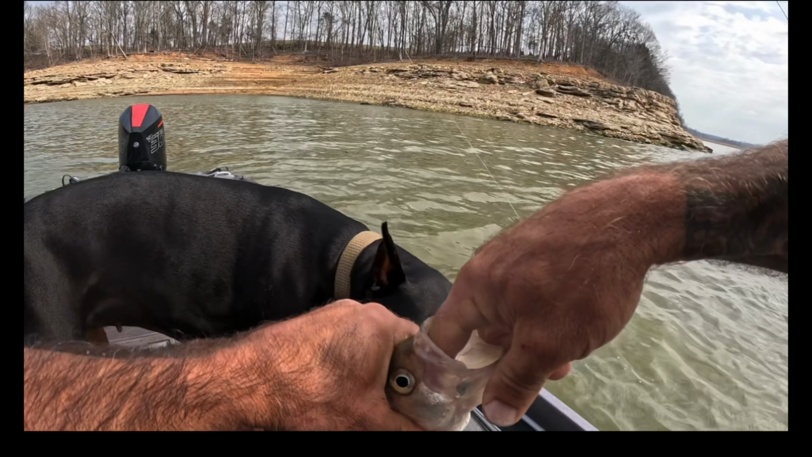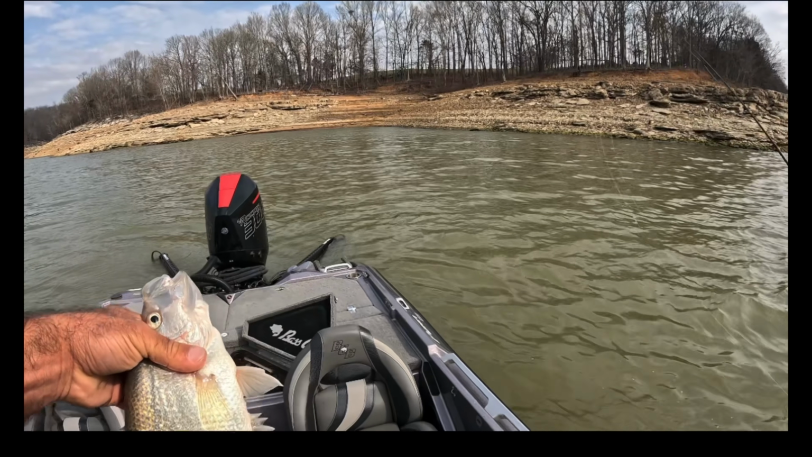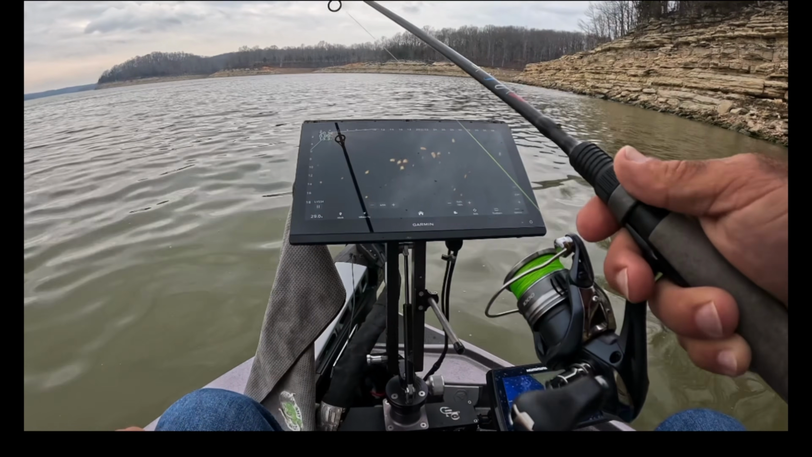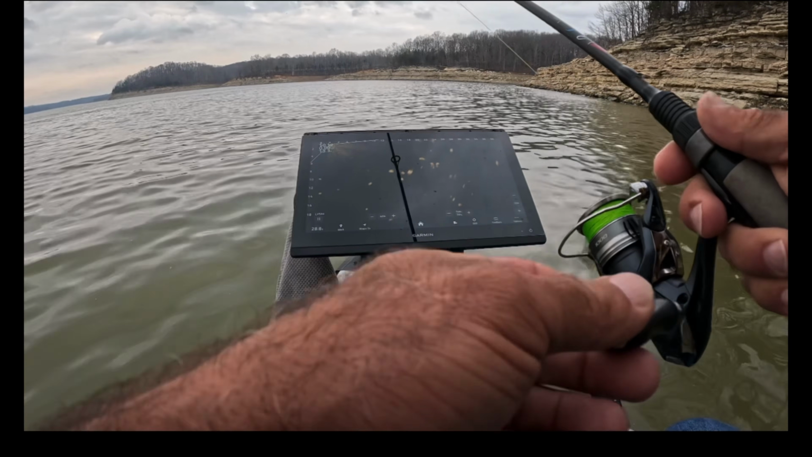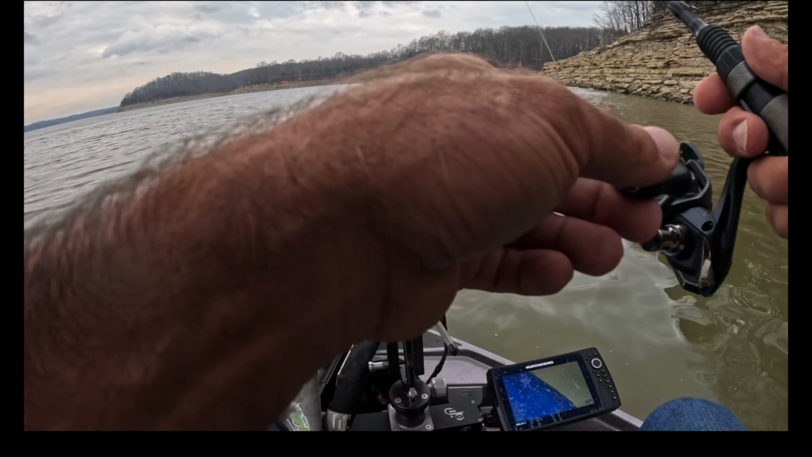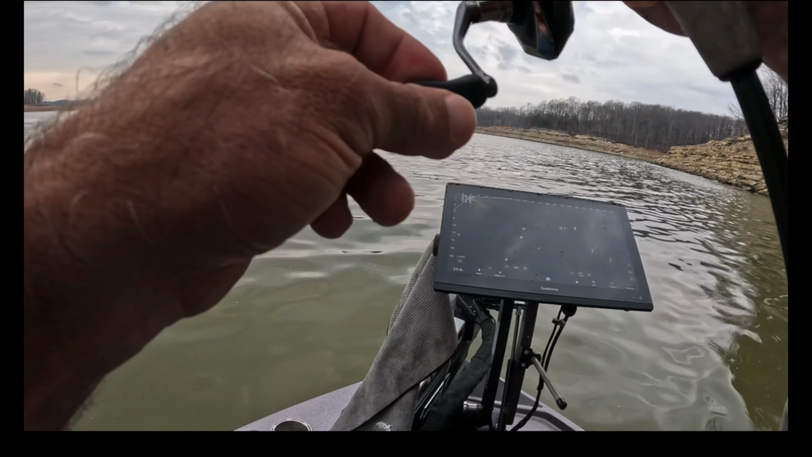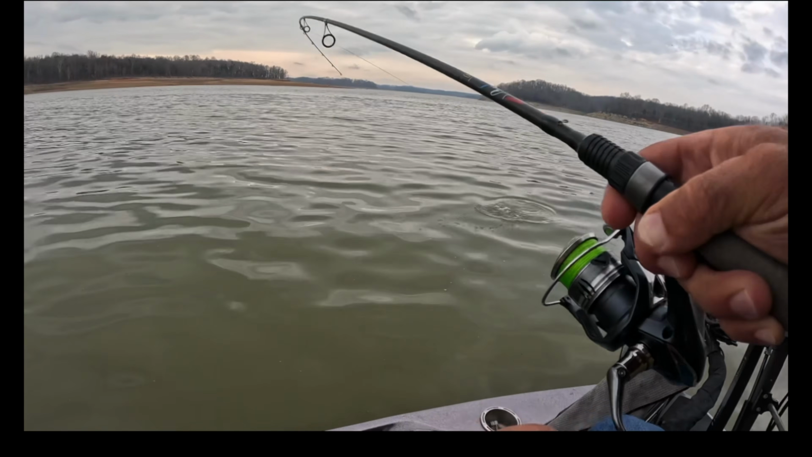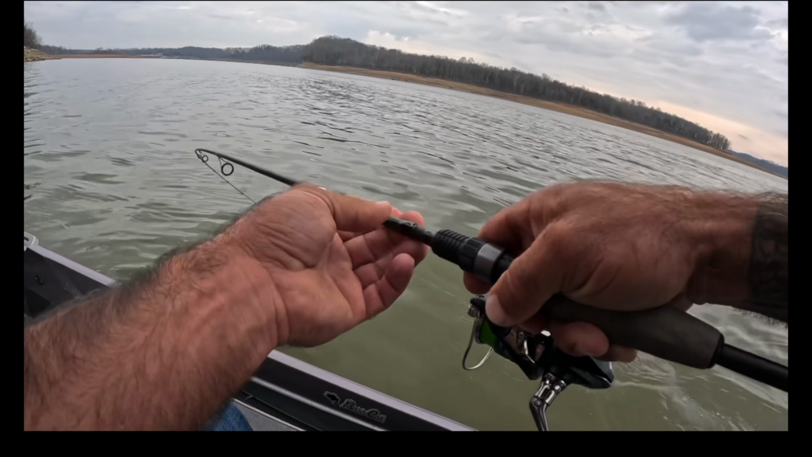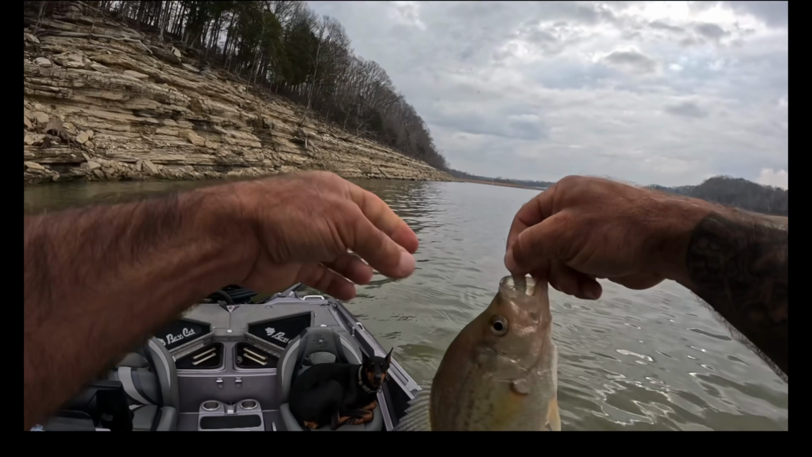I think Willow approves. Good one. That ought to be a little over 12. All right, here's a small school of them. Let's see if we can pick this top one off first. He sees it. There it is. That's a pretty good fish right there. Get in here. All right, there's another 12-inch black.